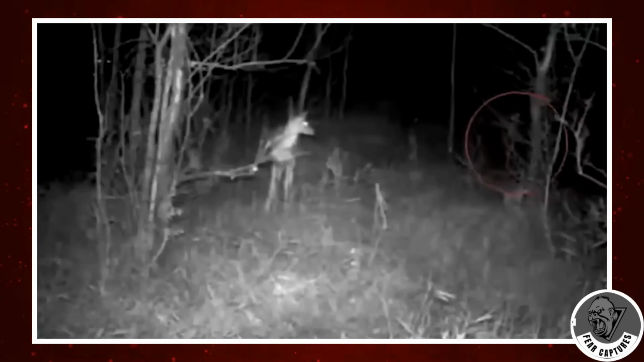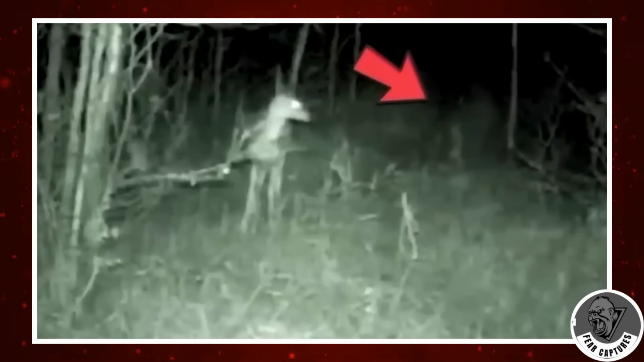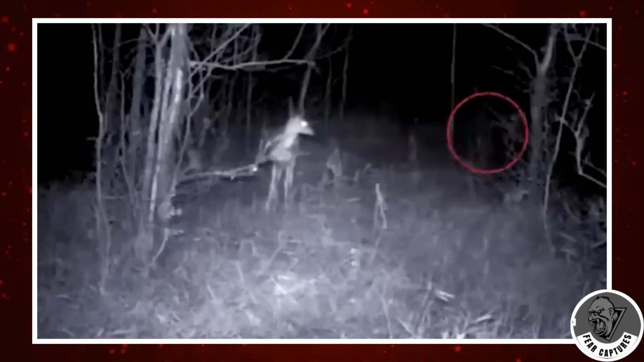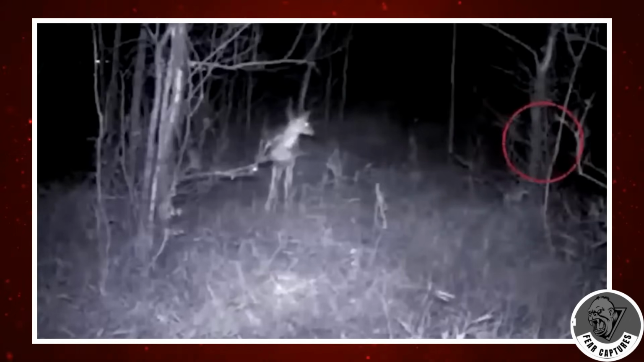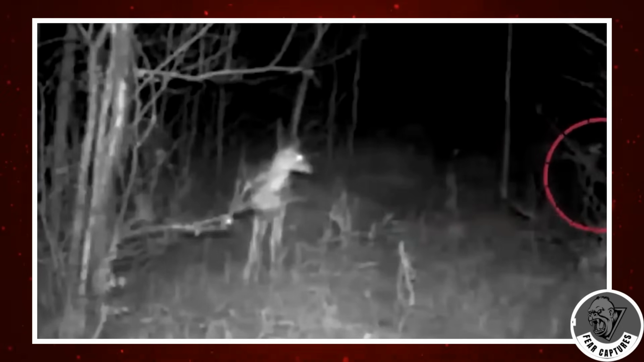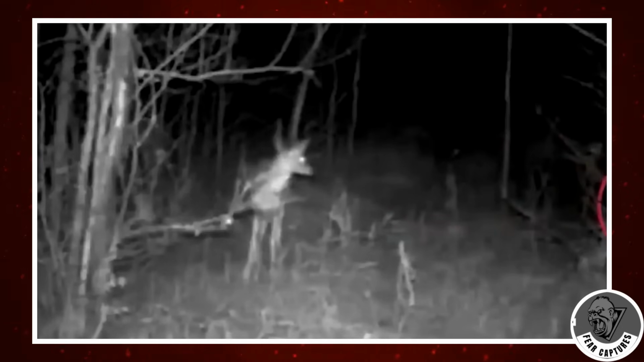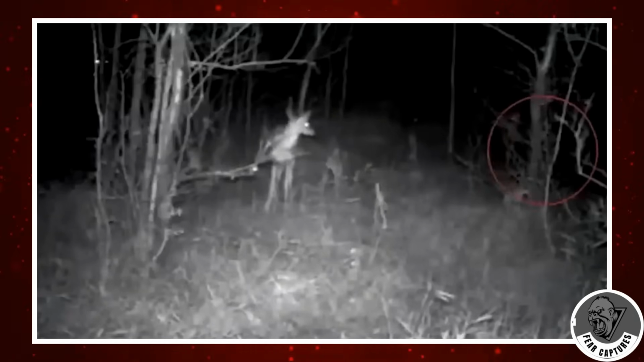While it's tempting to attribute the phenomenon to natural occurrences such as fog, mist, or peculiar lighting, the deer's visibly perturbed response adds an extra layer of complexity to the interpretation. It's worth noting that animals, like the deer in this footage, are often sensitive to their surroundings and can react strongly to unexpected stimuli. Interpreting this encounter may hinge on individual beliefs and perspectives.